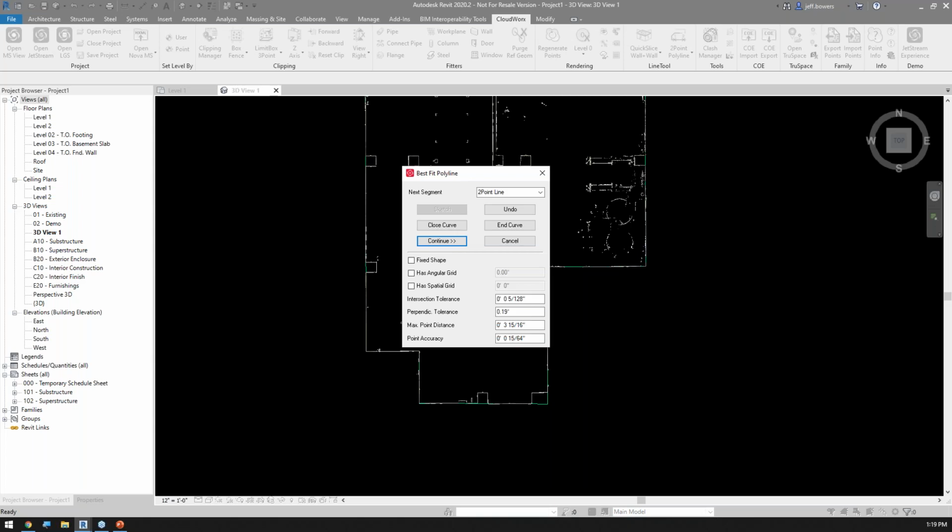Now, this is where it's saying, hey, you put in this polyline, but what do you want to do with it? Do we want it to have a fixed shape? Do we want it to have an angular grid? What do we want to do? We're going to keep it simple.